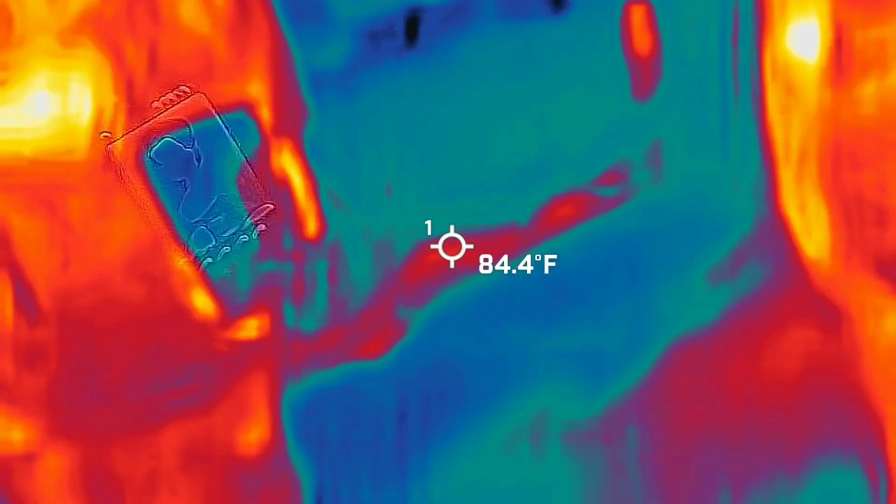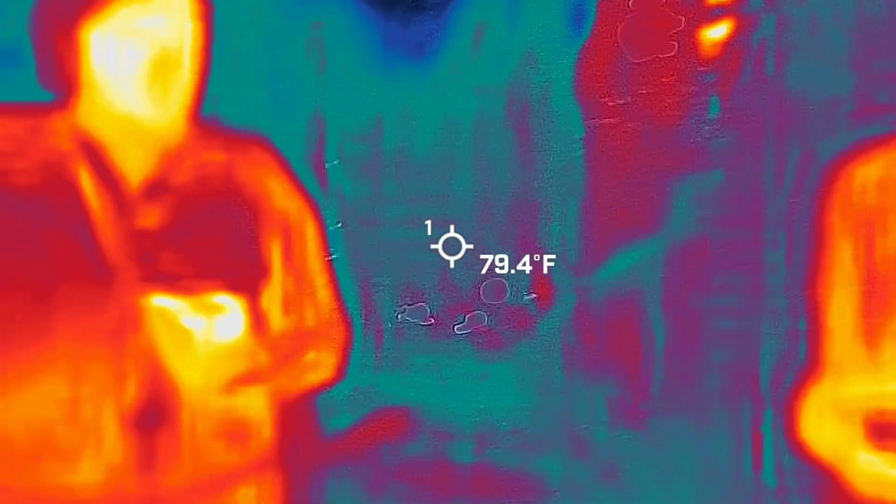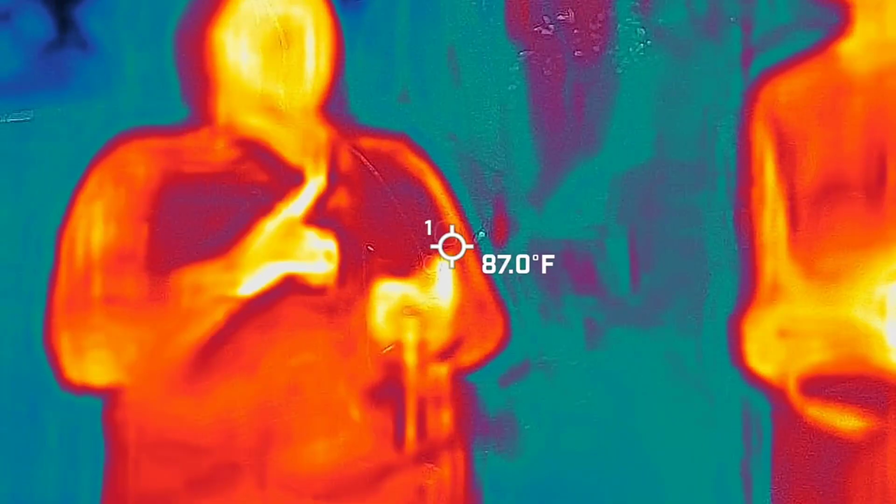So the first reason, just because tours are not allowed to come in this way, and I'm going to tell you how I got kicked out of here, because that's the fun part of the story. So we have to be very careful. We have to be so careful.